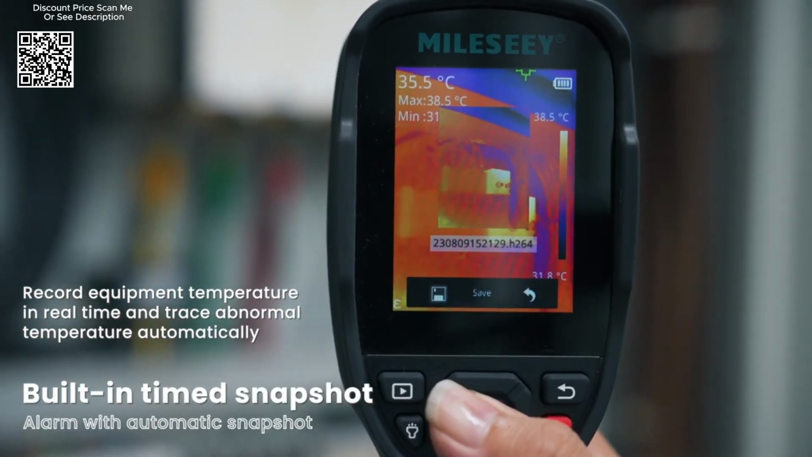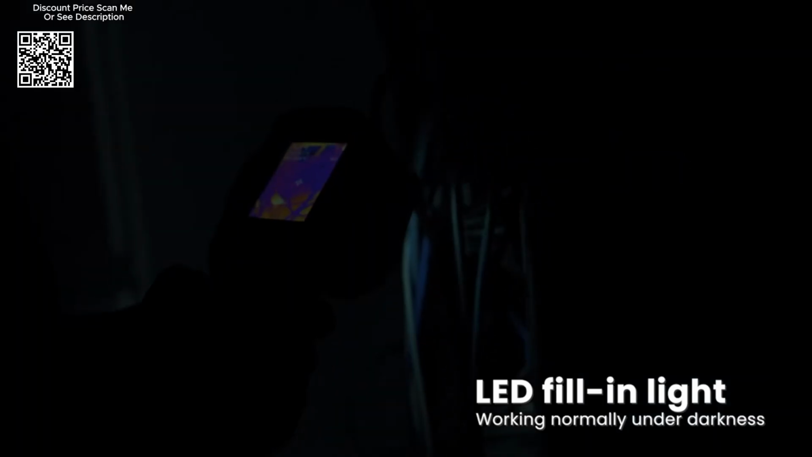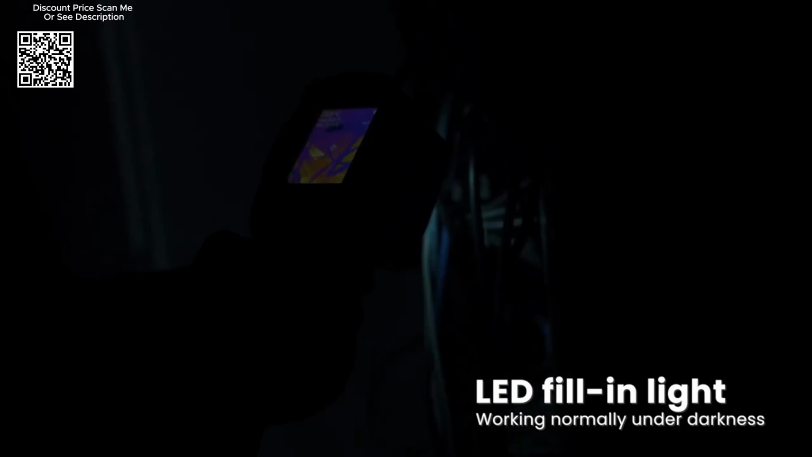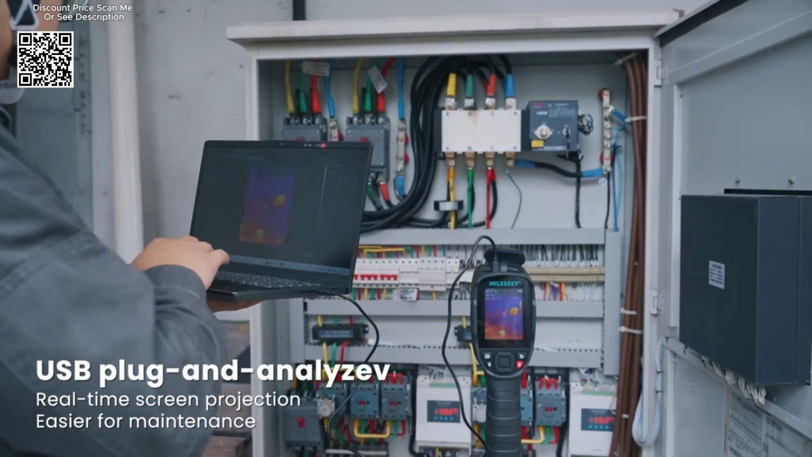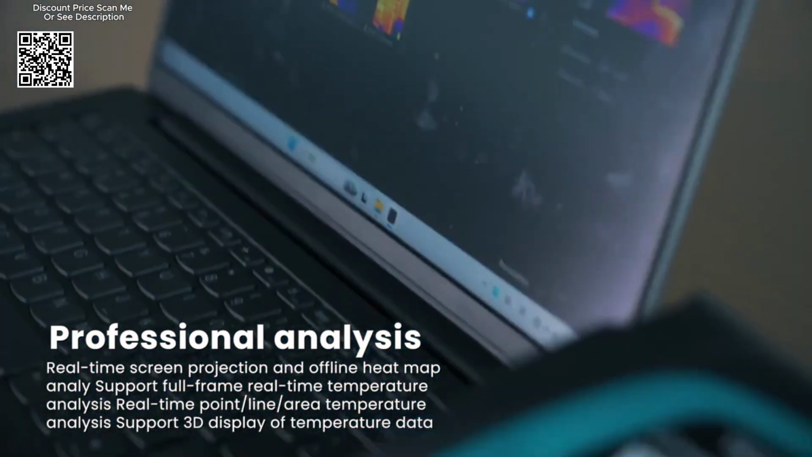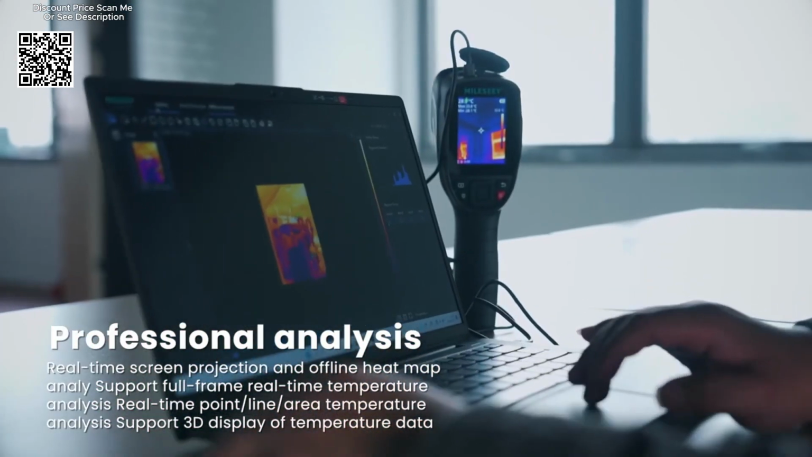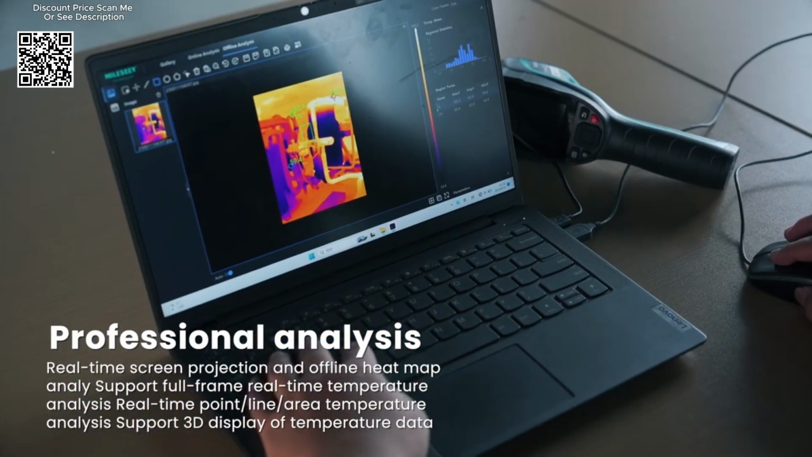reliable readings. For electronics professionals, the MILESEEY TR256E TR256B is an invaluable tool for PCB repair. The high-resolution thermal imaging allows you to detect overheating components, identify soldering issues, and ensure that repairs are effective. This level of precision helps prevent further damage and improves the reliability of electronic devices.